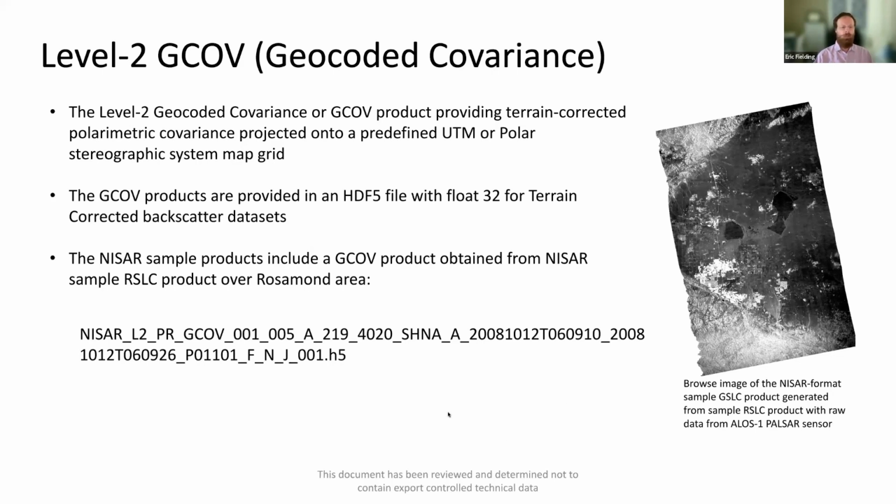And so the naming convention: there's a sample data product from ALOS that's over the western part of the Mojave Desert in California. It's Rosamond Dry Lake, this dark area in here. It looks like water, but it's actually just a very smooth dry lake. Most of the time it does flood occasionally, but in this particular scene, it's extremely smooth, so it looks like water, but it's not actually water.